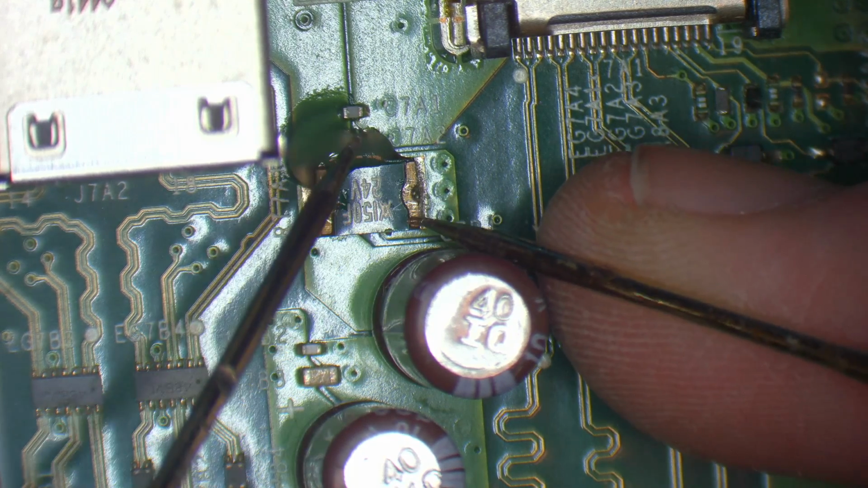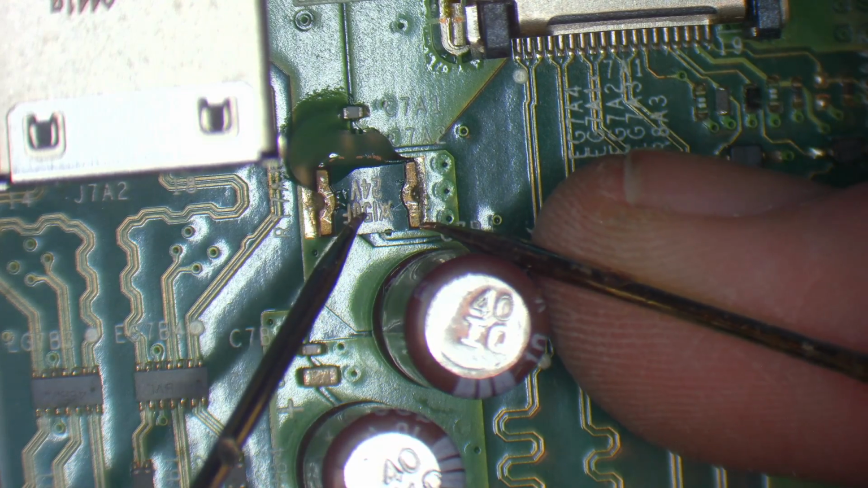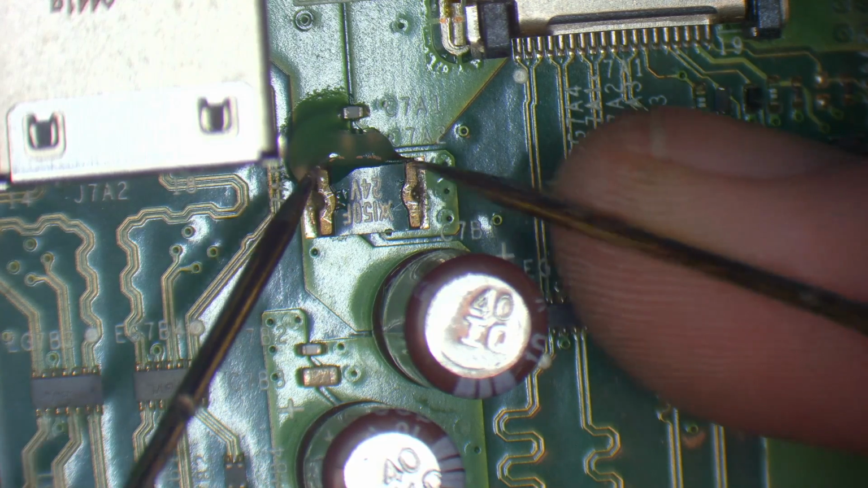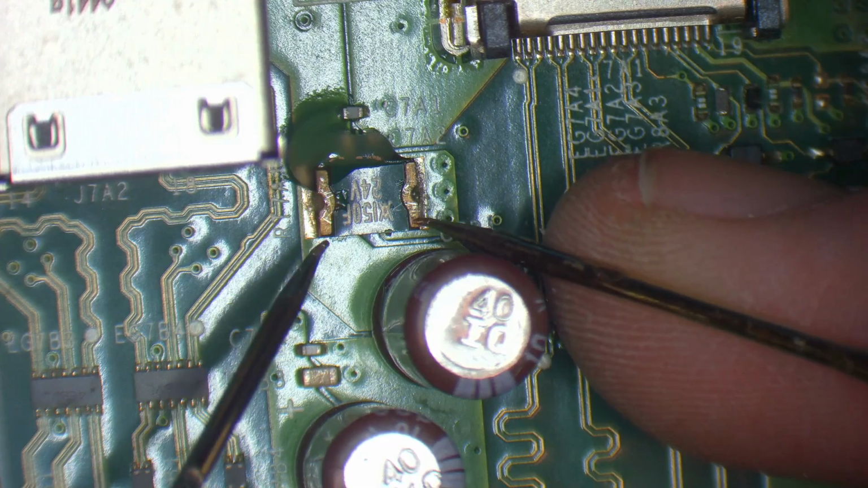But because the component isn't connected to ground, it's kind of pointless for me removing it, because it's getting hot in this area. So whether or not I remove this fuse and isolate the short doesn't really matter too much. It's still not going to tell me where the short actually is. So it's pointless removing this component.